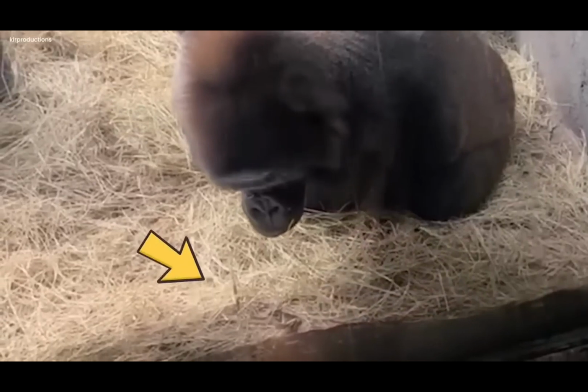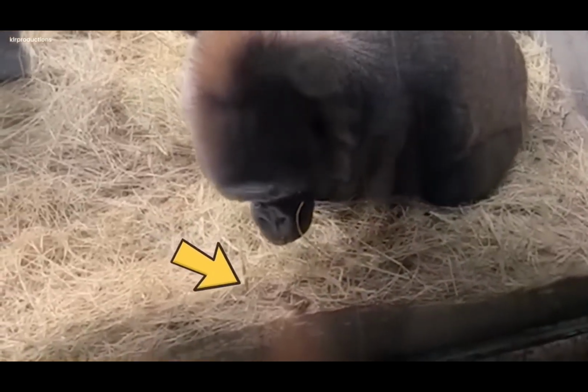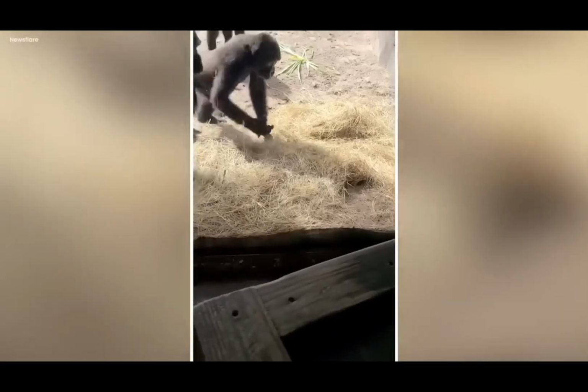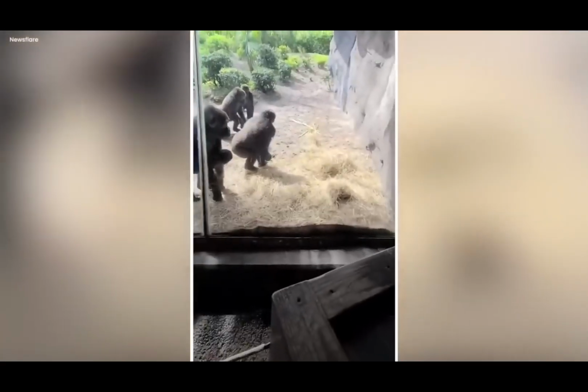The brave gorilla decided to go for it and gave the snake a quick kiss. Everyone burst into laughter and cheered for him. The snake just watched, probably wondering what all the fuss was about. People at the zoo watched through a glass wall and couldn't believe their eyes.